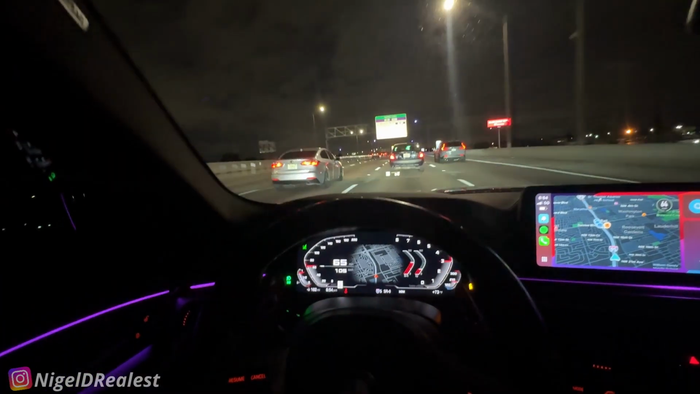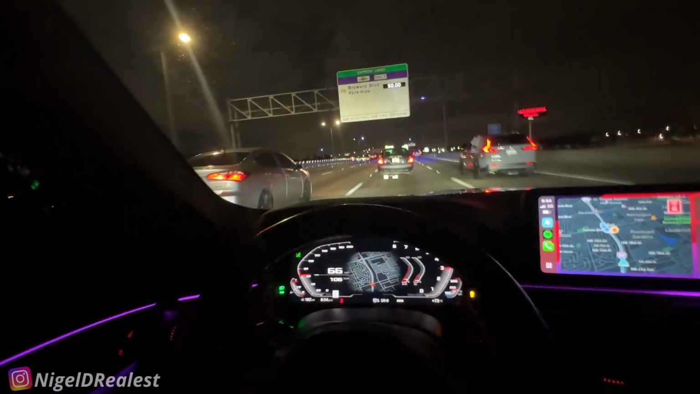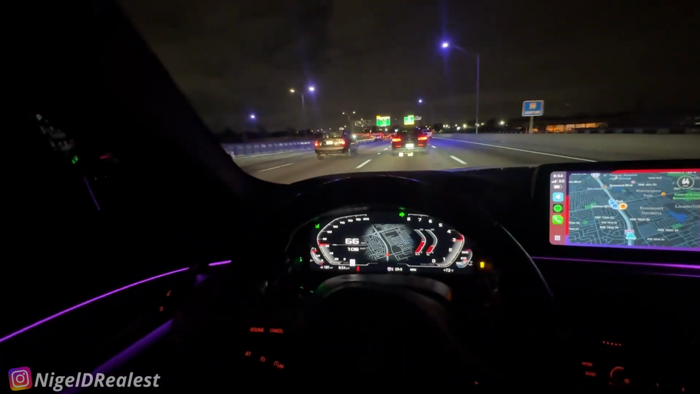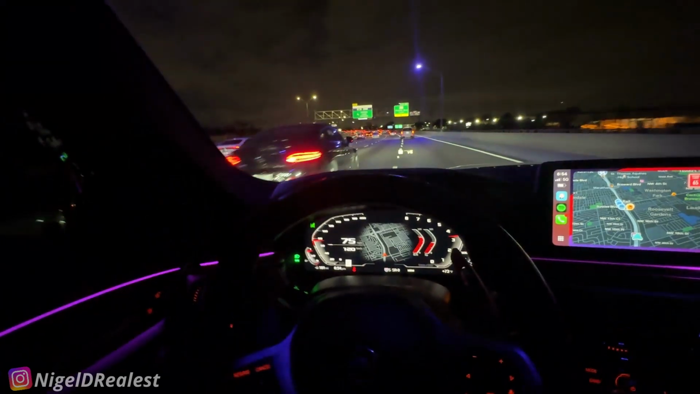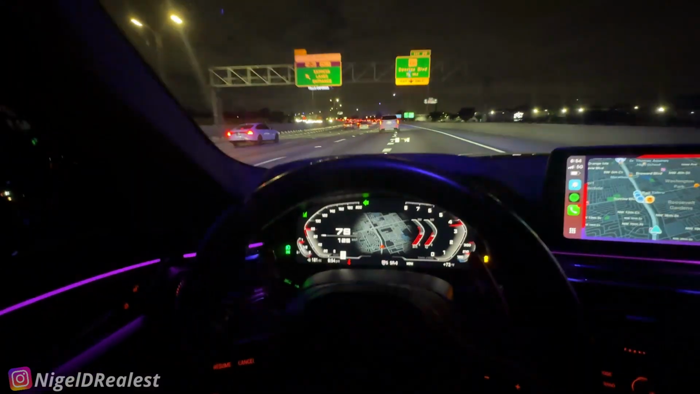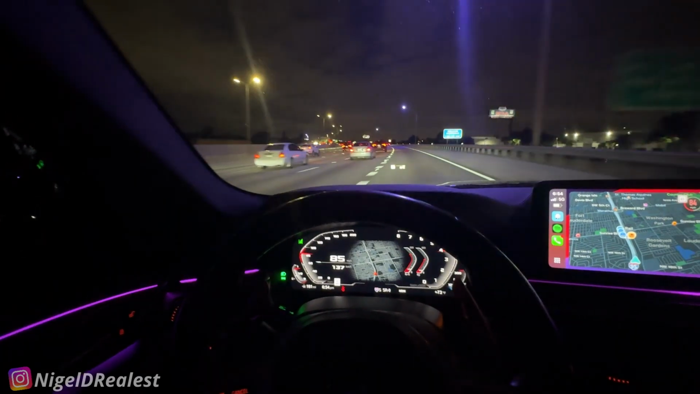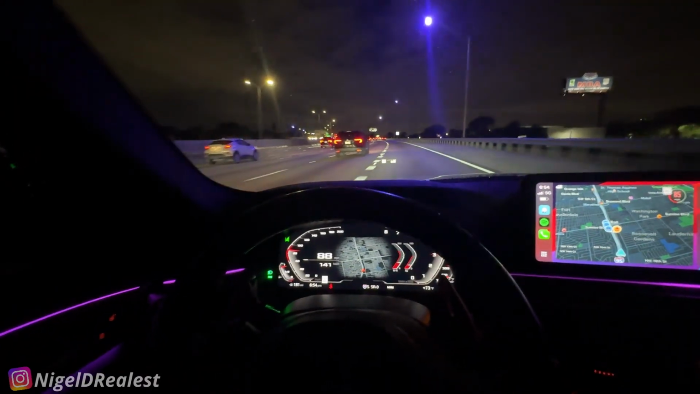Yeah, I'm about to take the 595 exit. Tired of taking center, then right, always on that road.